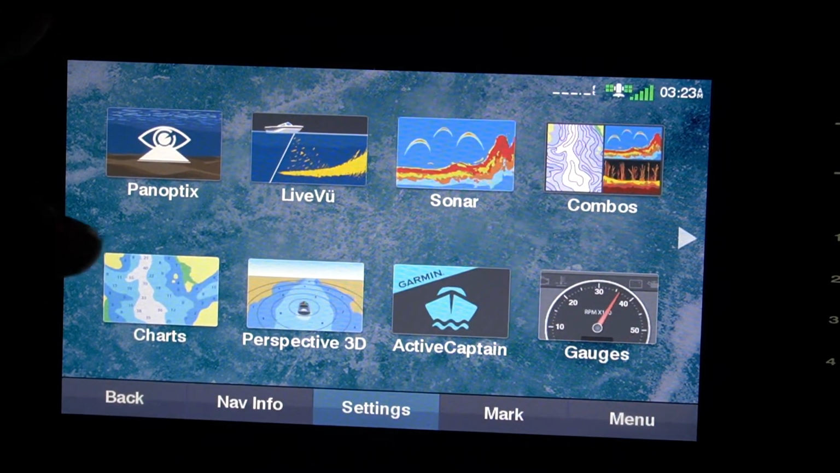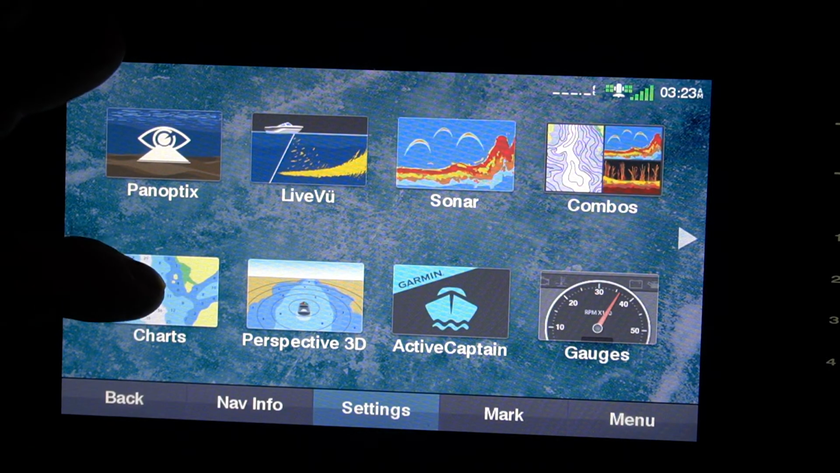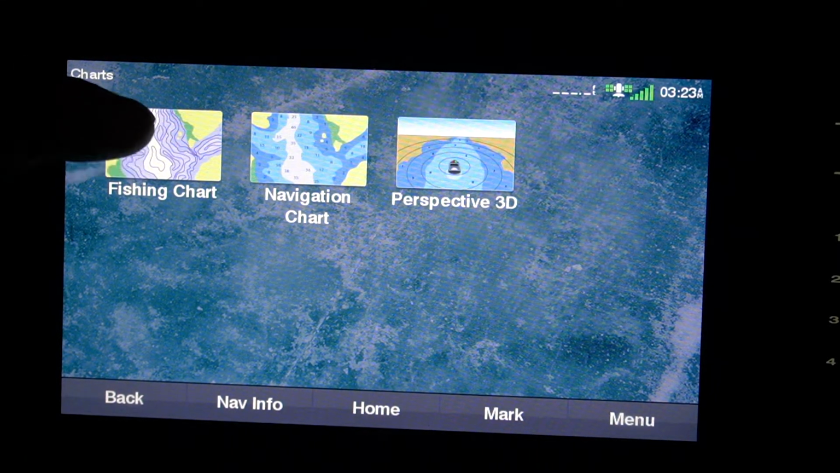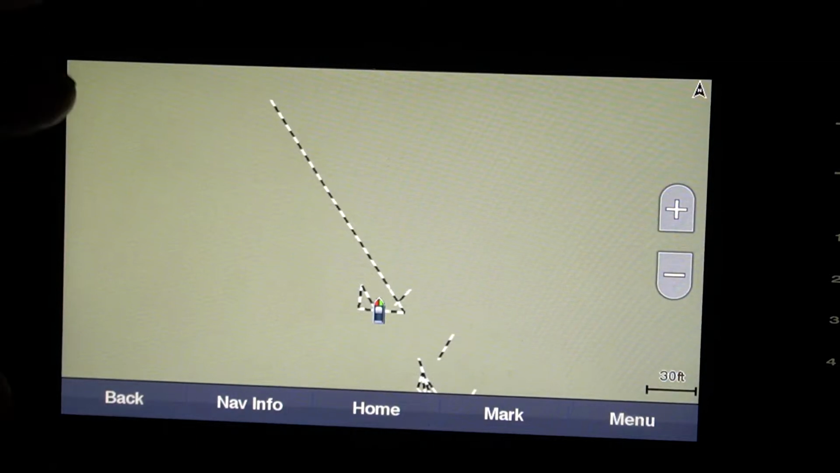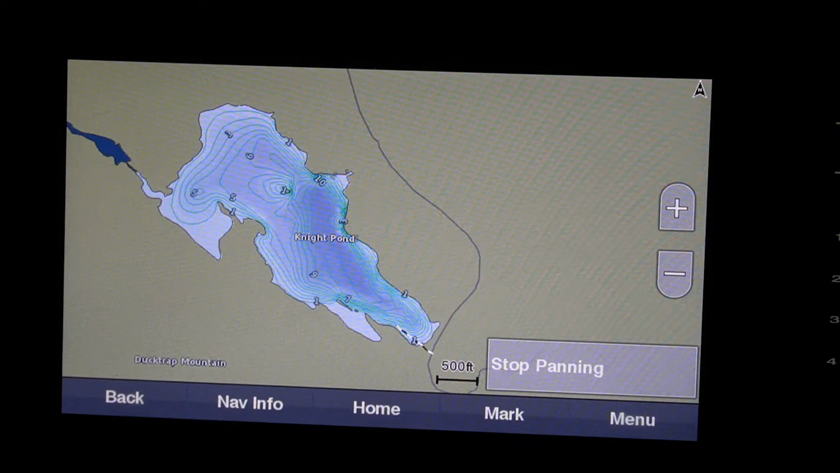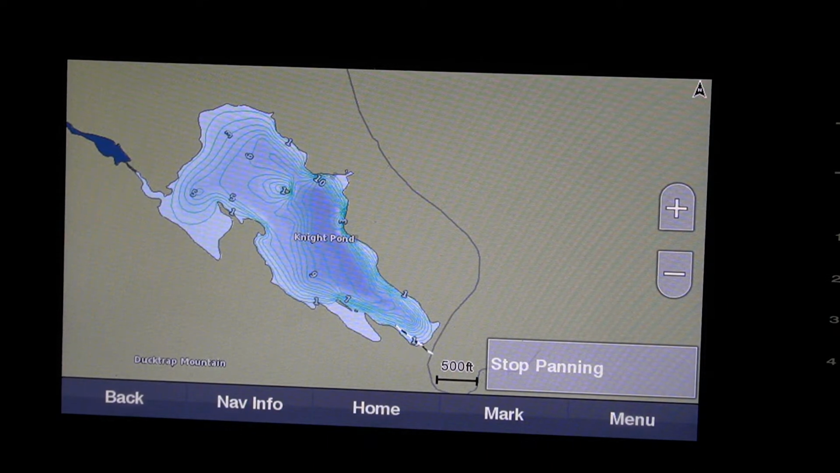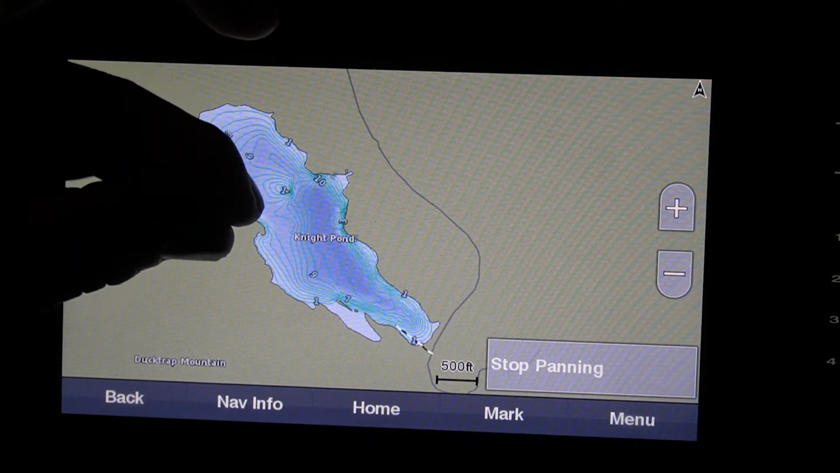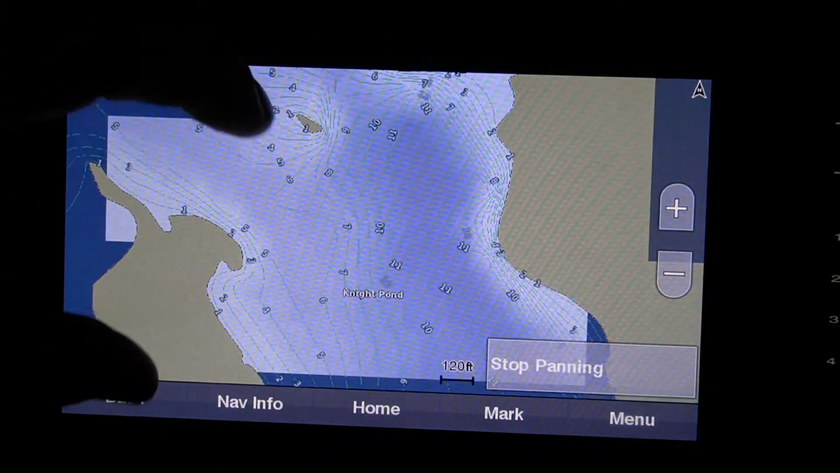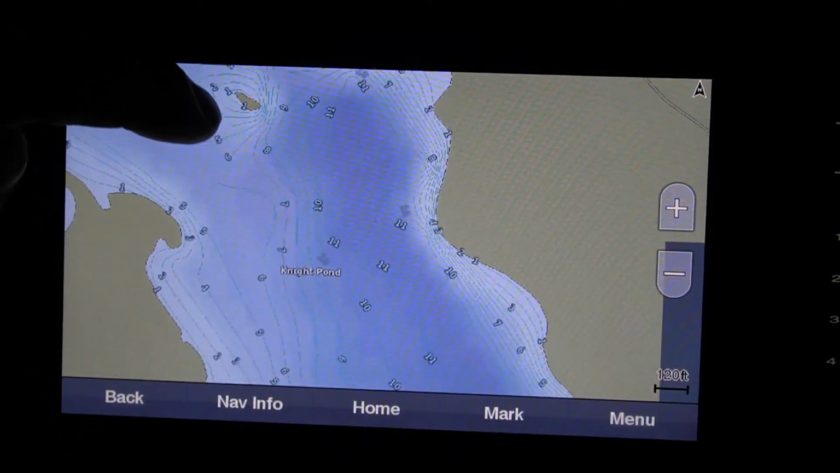So let's talk about charts. This thing is so cool as far as being able to do this right here. So you have on this one alone, I haven't dove into this much, but the ones I do use, I use them actually quite often. So let's start off with the fishing chart. Right here, this thing's neat. Where are we now? All right, so here we are at a local pond. There's really nothing in this pond besides perch and bass or whatever. But when you zoom in, you can actually get different shelves and numbers of depths here.